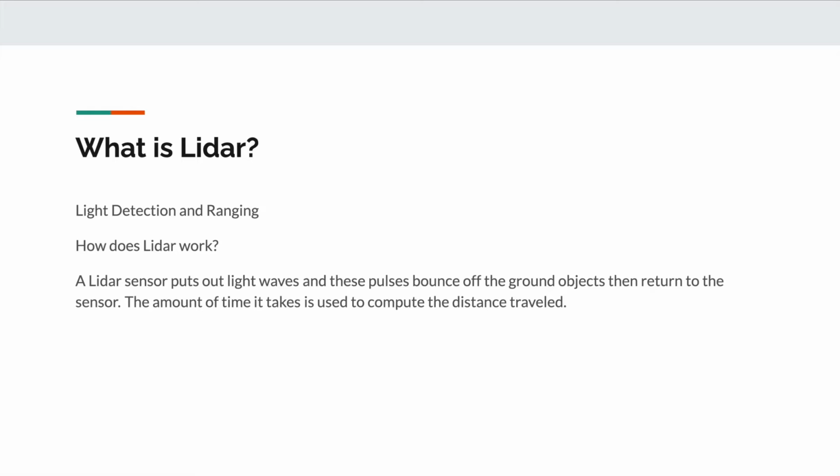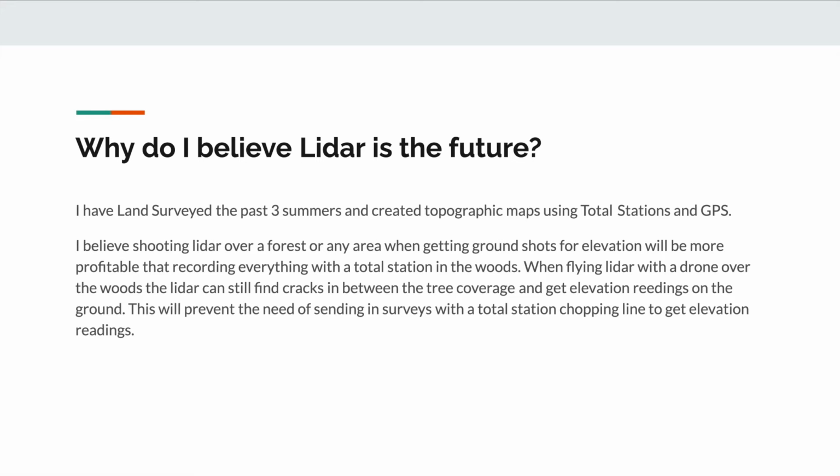So what is Lidar? It's light detection and ranging, and it works by putting out light waves that pulse off objects and return to the sensor. The amount of time it takes is used to compute the distance traveled, and I think that's pretty sweet because I believe it's the future of the surveying world.